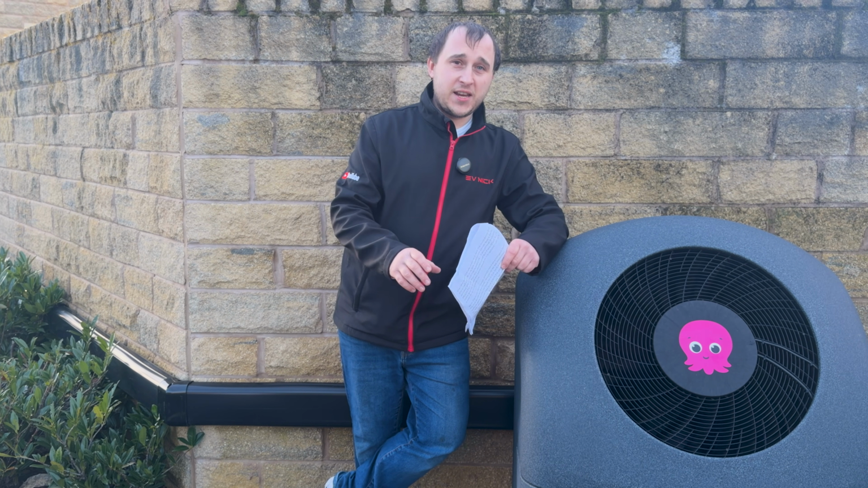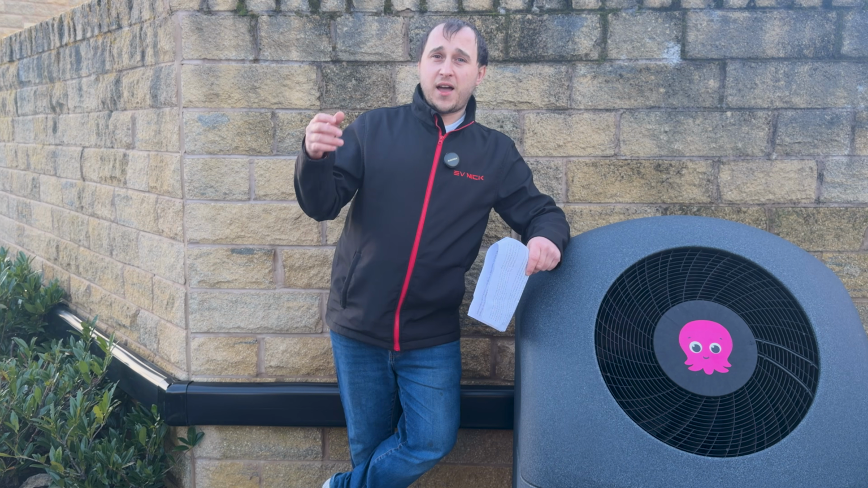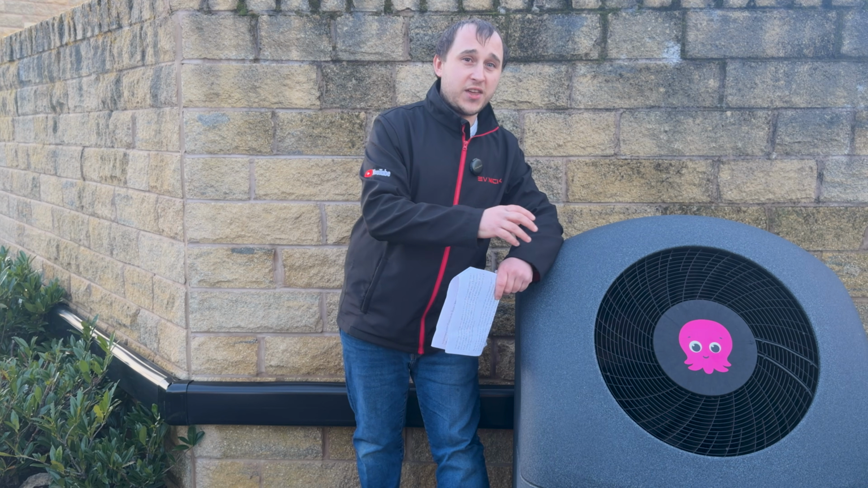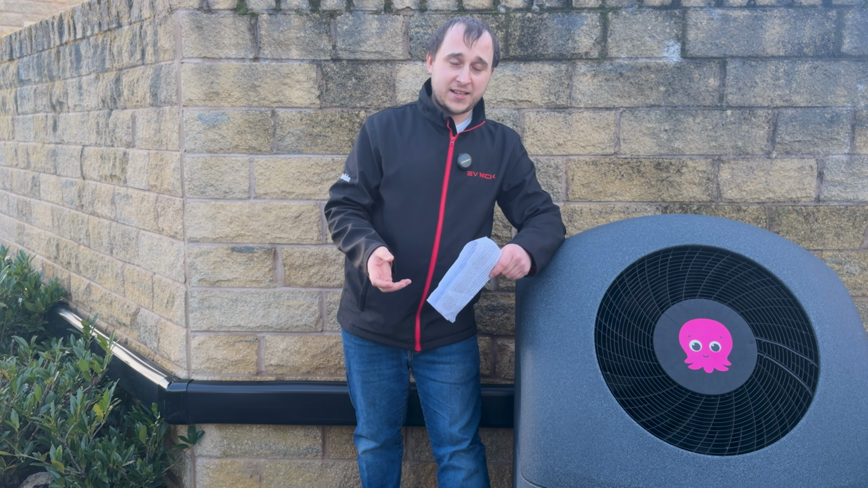And that is by using tariffs that are made for heat pumps. Now, Octopus Energy make an Octopus Cozy tariff, British Gas make a heat pump tariff, OVO make a heat pump tariff. I think OVO have stopped theirs, but British Gas make one, and a couple of other companies all do a heat pump tariff, where you can run the heat pump for less at certain times of the day, and that brings down the total running cost and means even with a lower SCOP, you can be cheaper than gas.